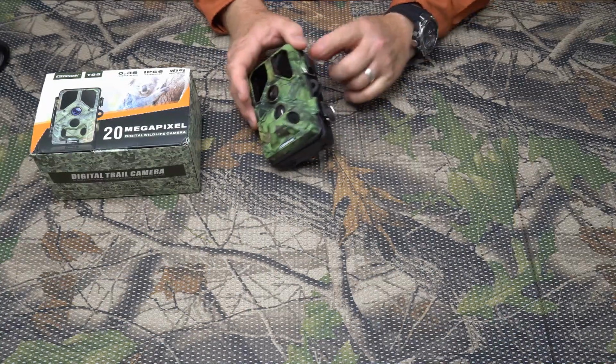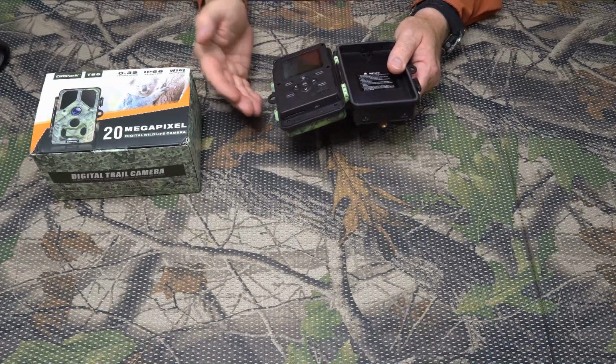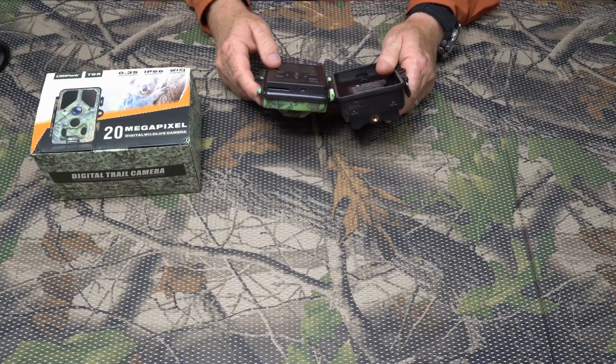So let's run over them again. They put bigger latches on it. They increased to a full-size SD card. They switched from AVI video format to MP4 video format. And all those things are really, really good.